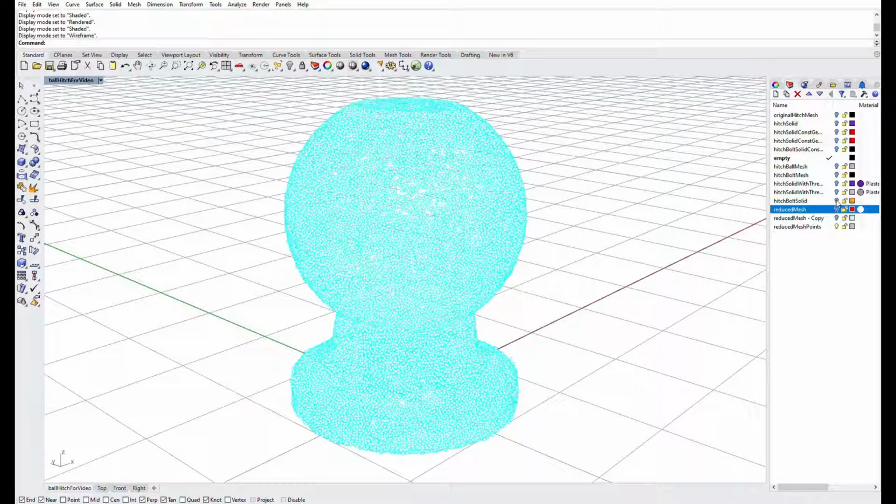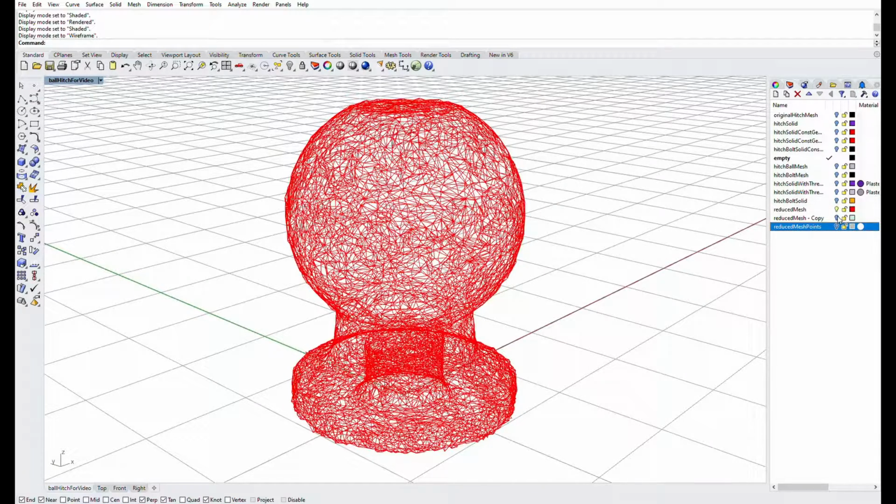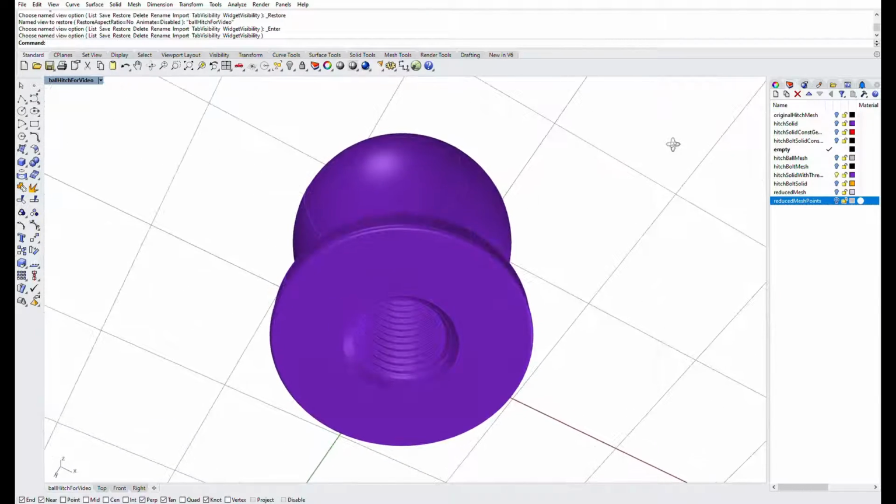Here we see the point cloud. Now, the mesh created from the points. And now the mesh itself. The point mesh was used to define a solid model of the as-is condition of the part.